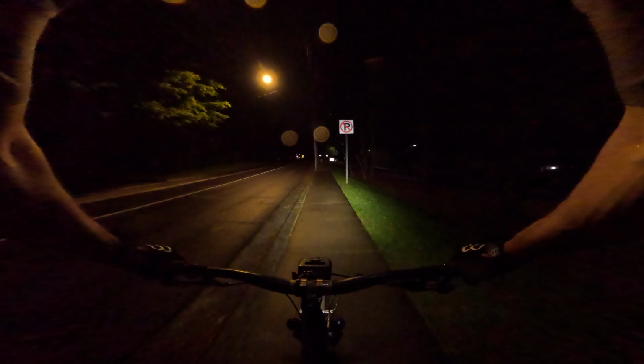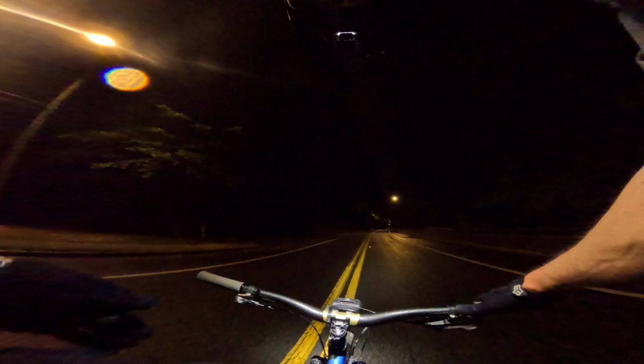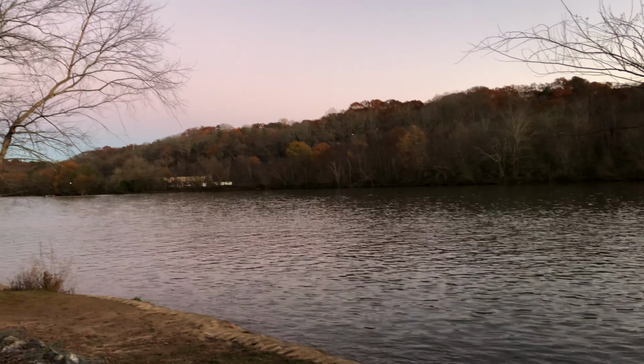On a mountain bike, on the trails. It's time to pedal my ass off. There's nobody on these roads. About 2.5 years ago, I came here for my extreme first ride.